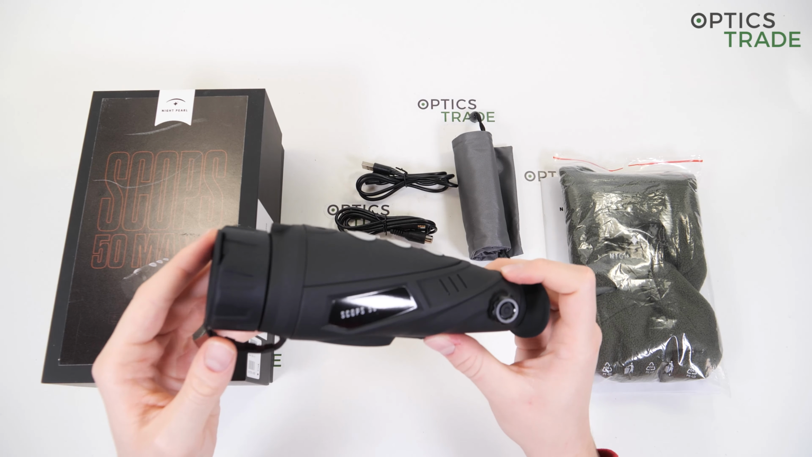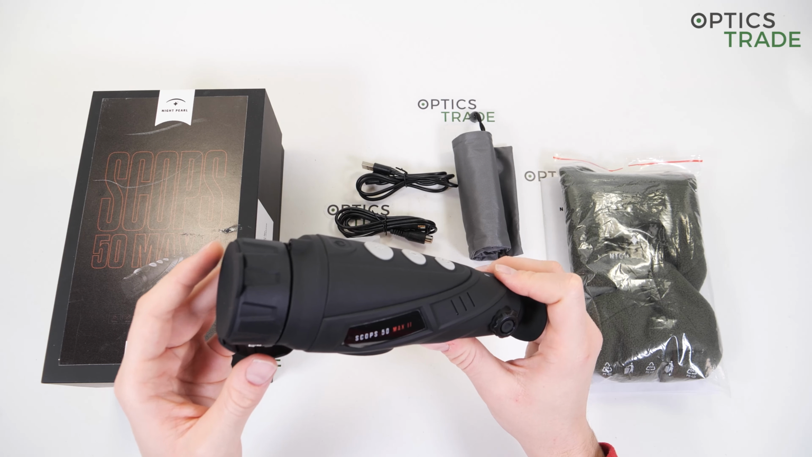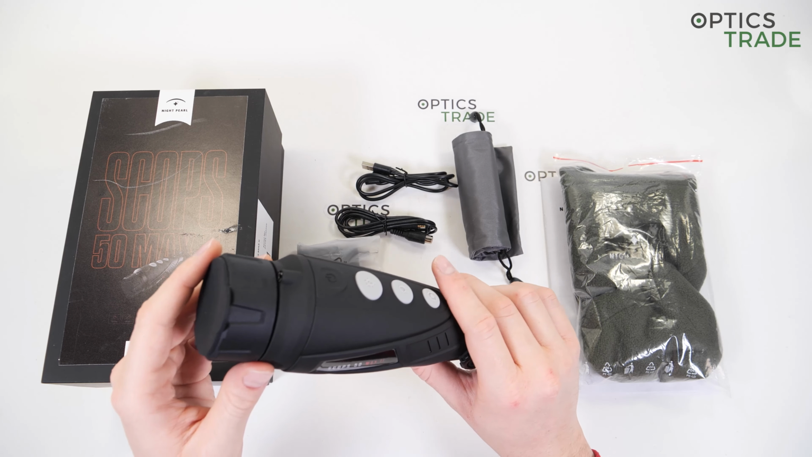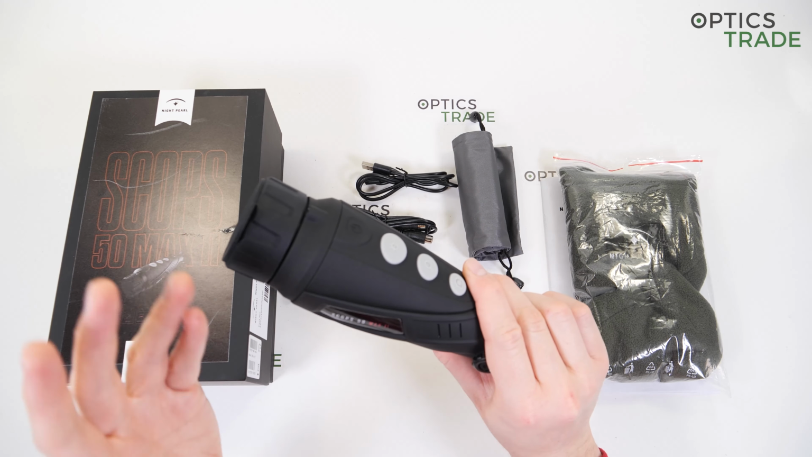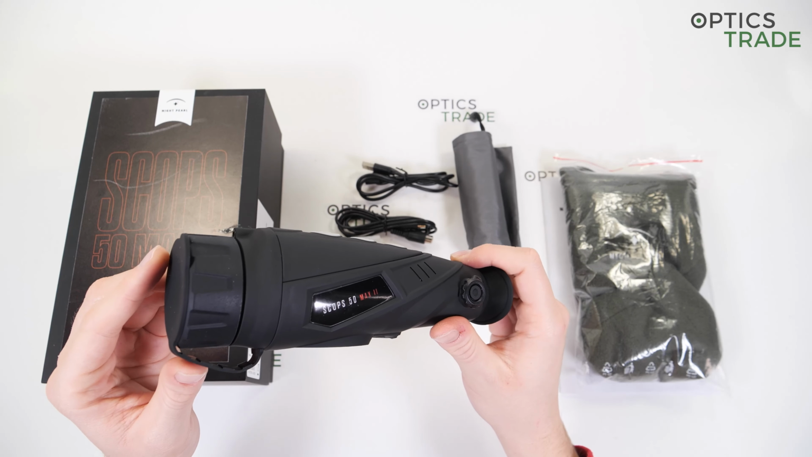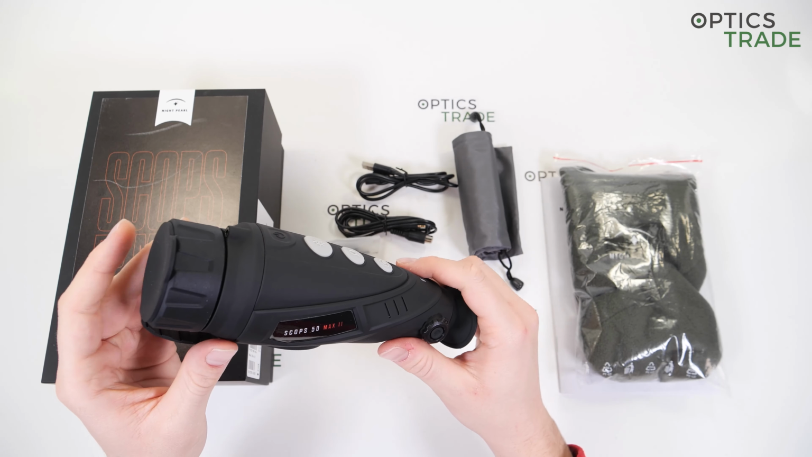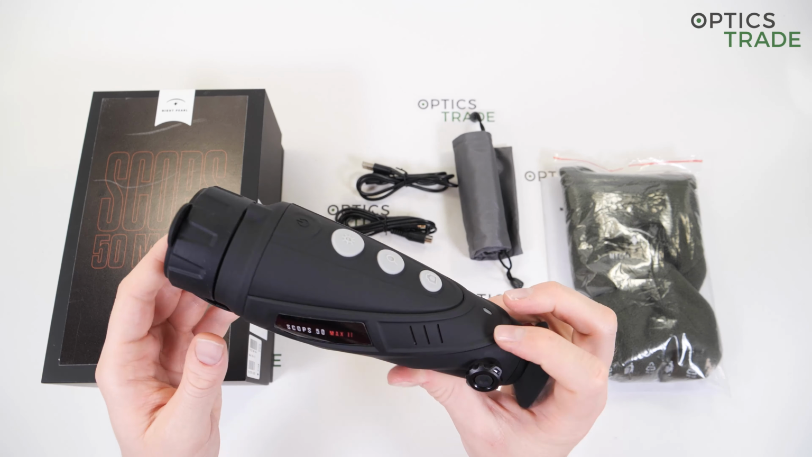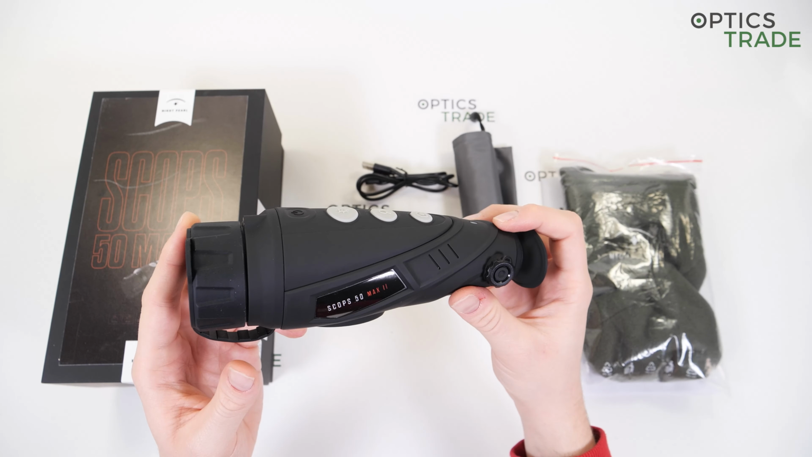We have the picture-in-picture mode already, so useful when you wish to have only a part of the image zoomed in, maintaining a wide field of view. We have Hotspot Tracking. When you turn it on, a reticle appears on the screen and it points toward the warmest object in the field of view, helping with detection, especially when you're dealing with smaller objects.